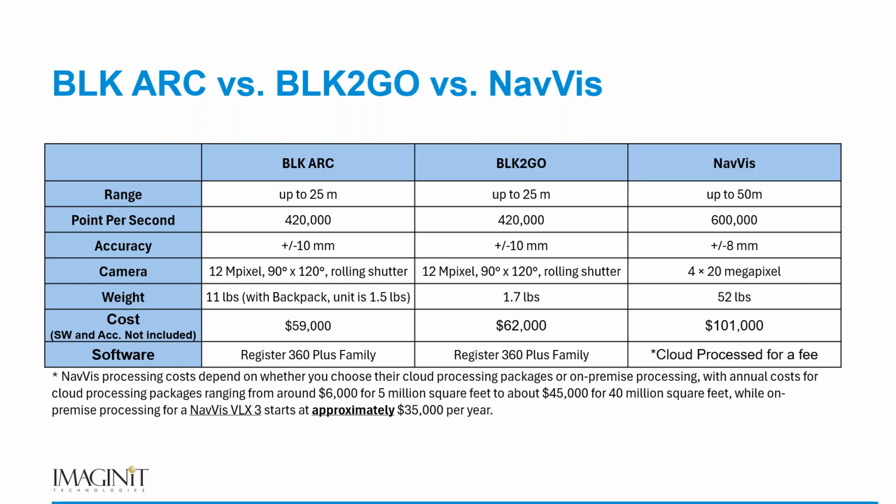Taking a look at the Leica software, that's all done locally. The software can be a permanent license, it can be a subscription license. You own that license for a year, or you own it forever, and you process as much data as you want to. There's no limit.